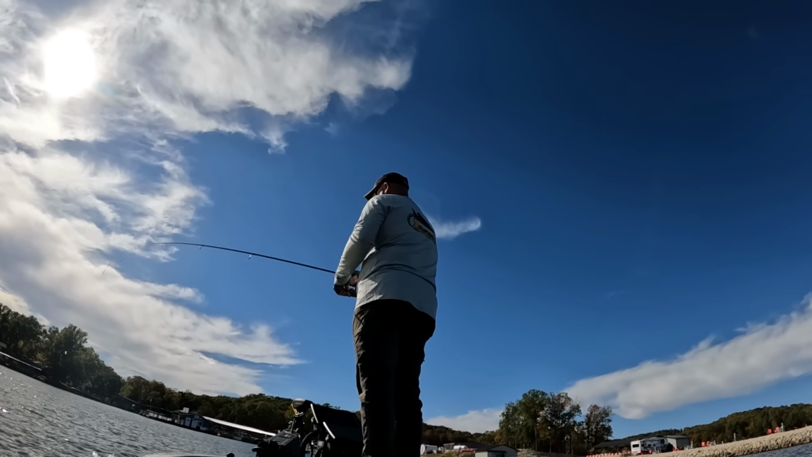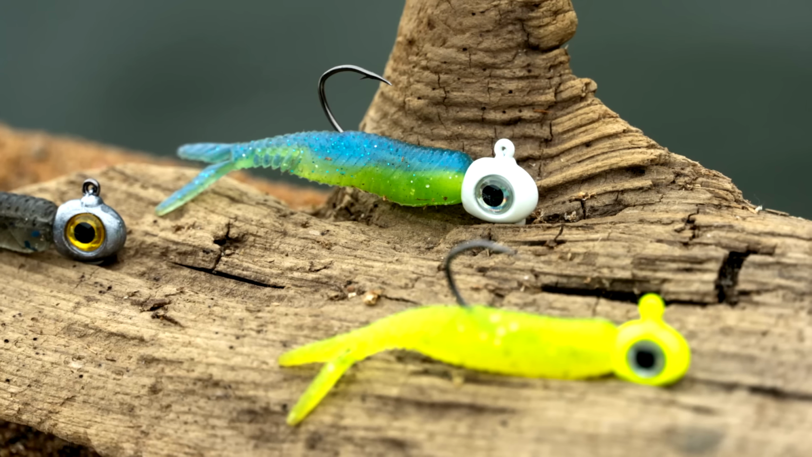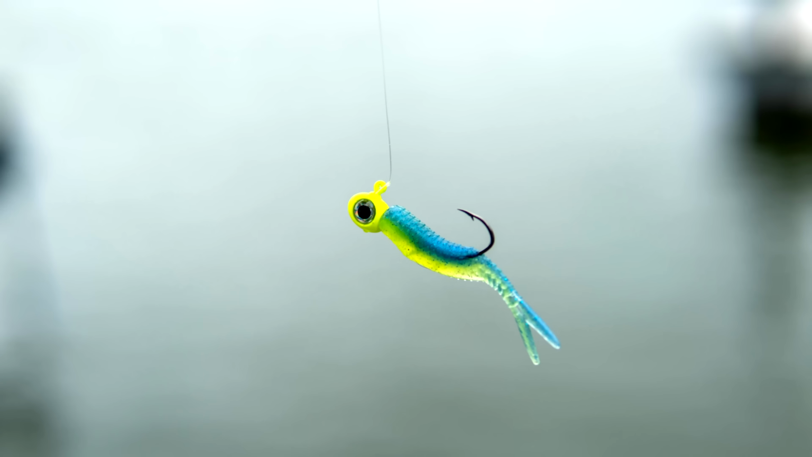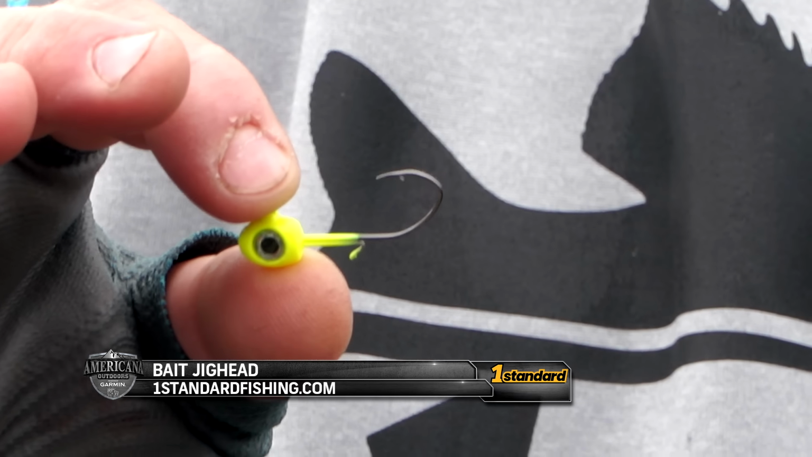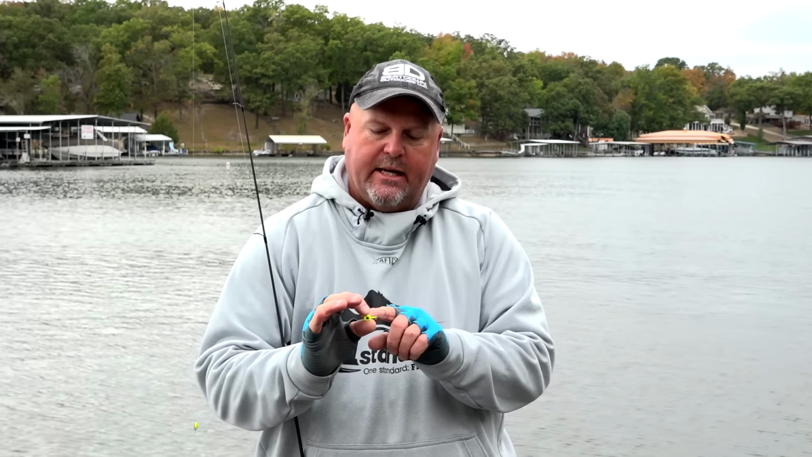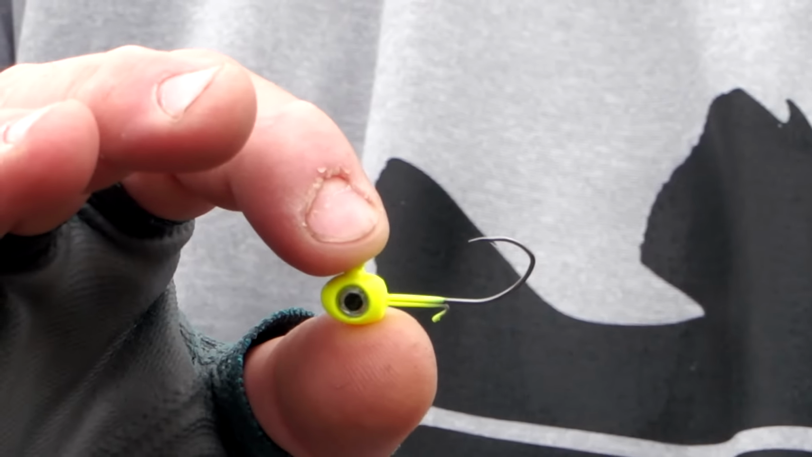Next up, we have the 1Standard bait jig head. Now, the most popular jig head out there is just a standard ball head jig. Well, here at 1Standard, we took the ball head jig and revamped it into what we're going to call a bait head. This thing has really evolved, with several of us taking it and making it more of a high-speed head than just your traditional ball. The way we did that is made it a little bit tapered. You can see here, it's got more of a bullet style head that's going to allow us to have a bigger eye in it. It's got a premium black nickel sickle style hook in it.